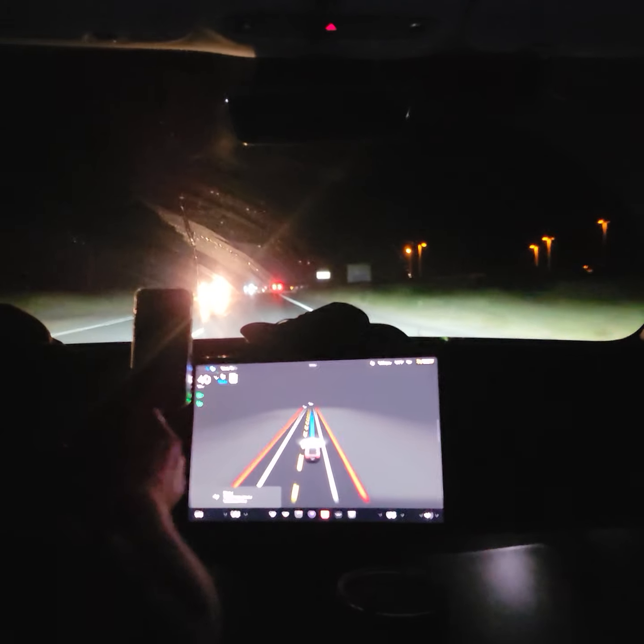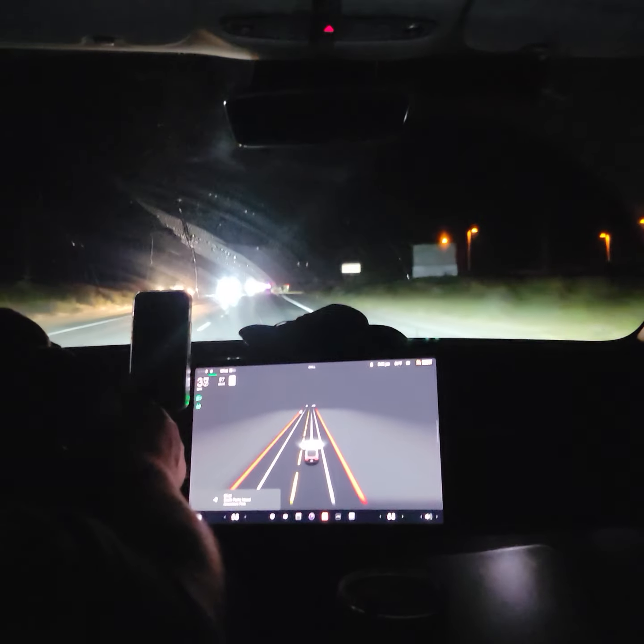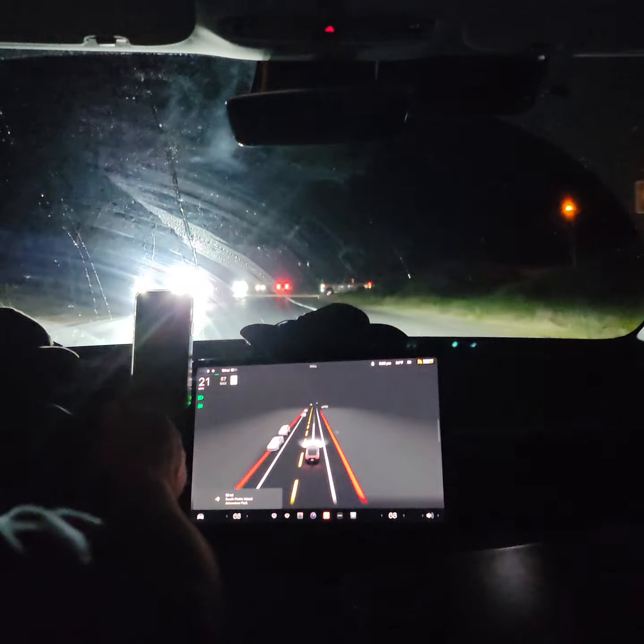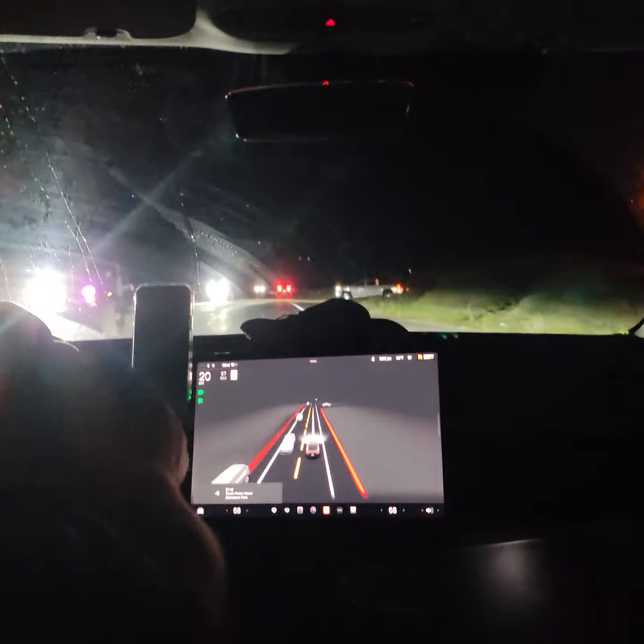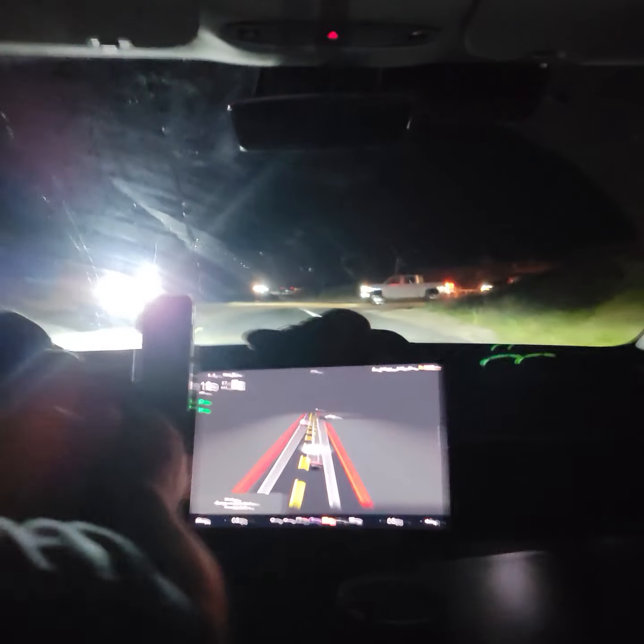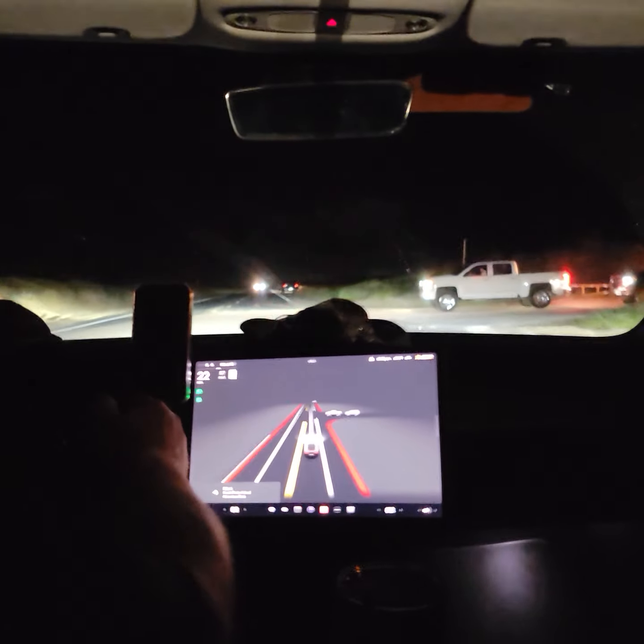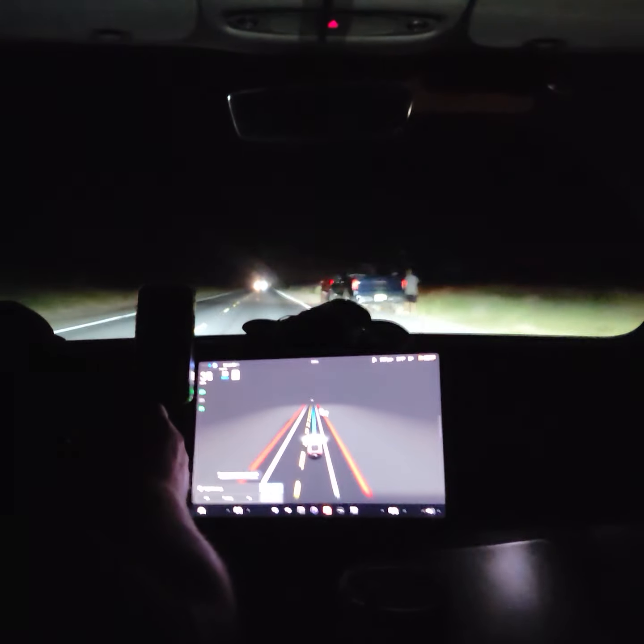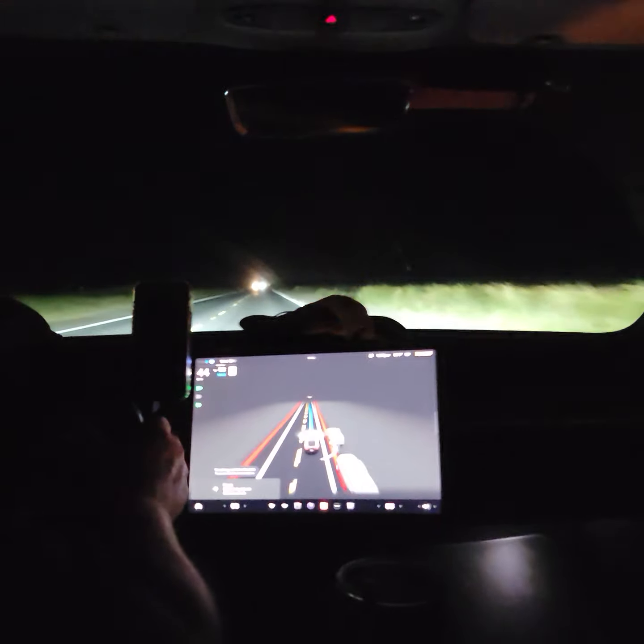We do have the beach access area here. I'm going to disengage for this here. I don't know if there's someone in the road directing traffic or not. I don't see any traffic directions going on here. Re-engaging the full self-driving as we have cars parked on the side of the road.